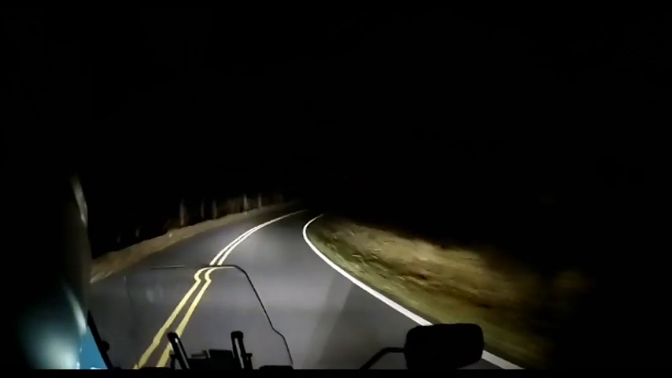I've never ridden this route before. I can only imagine what it would look like in the daylight.